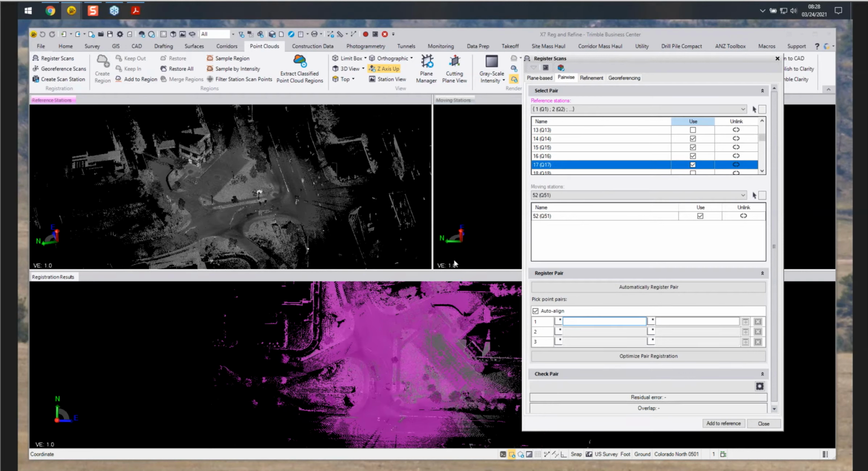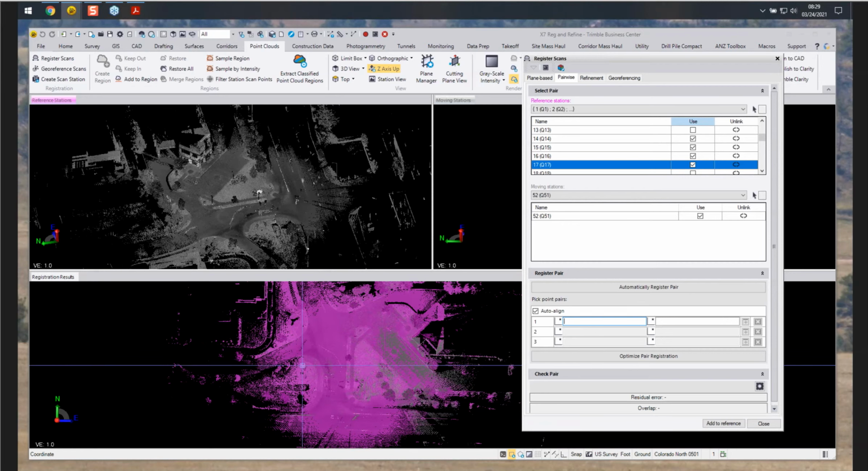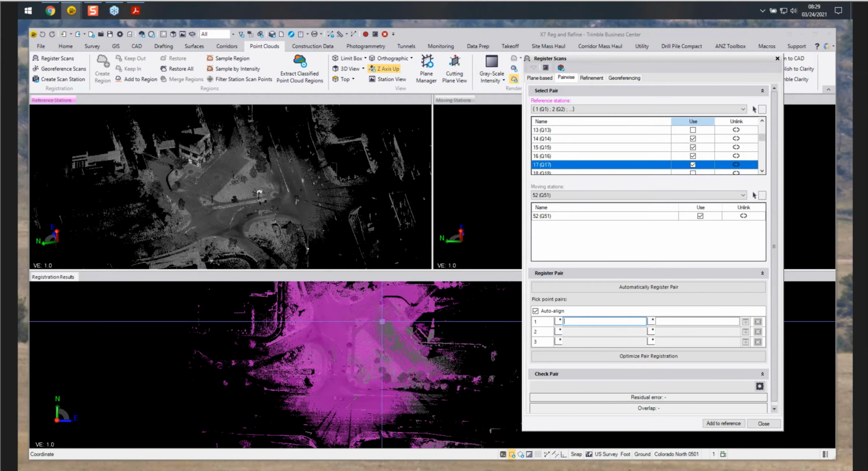All right, so now down below, in the registration results, this gives you a nice idea of what coverage you have with your reference stations and your moving stations.